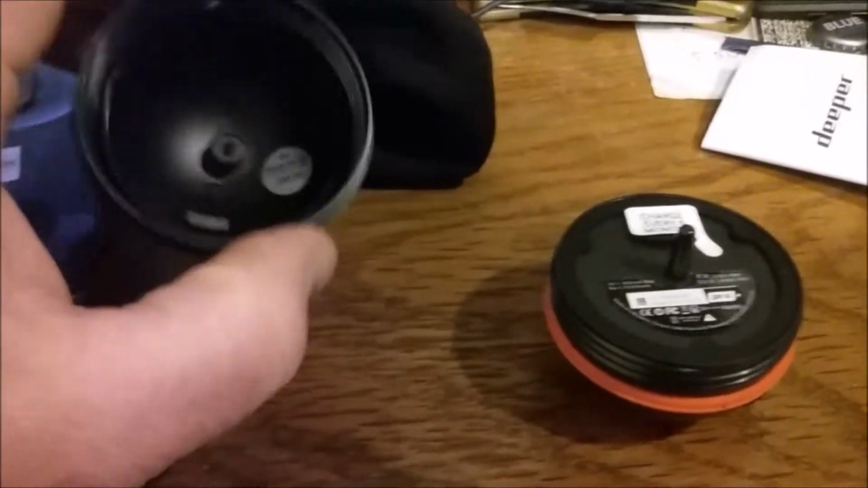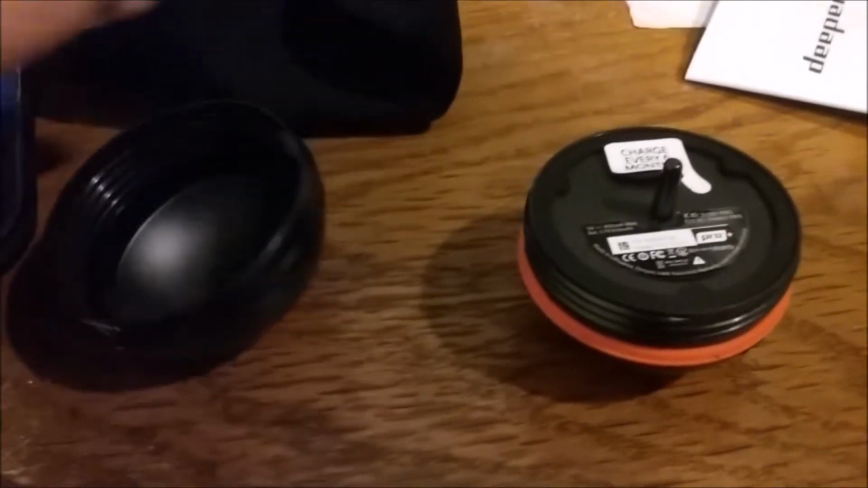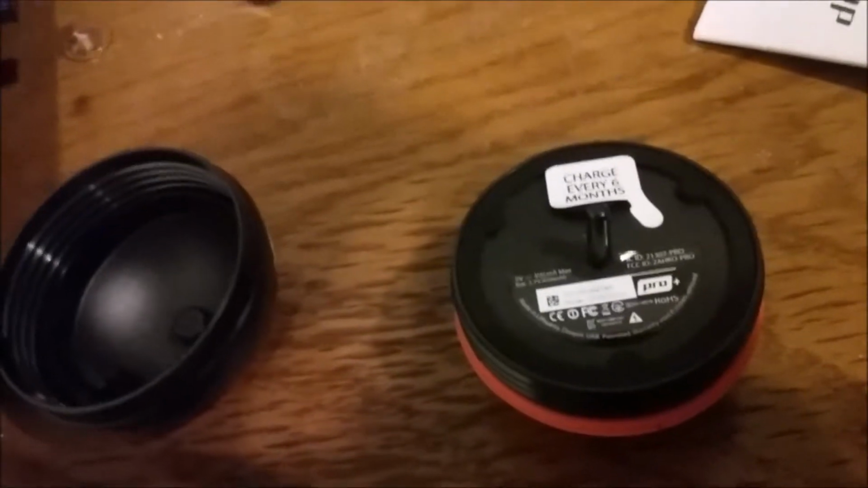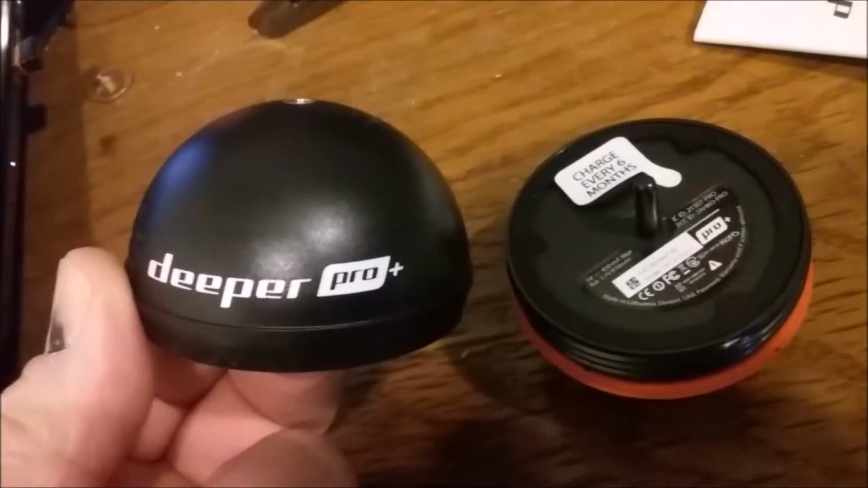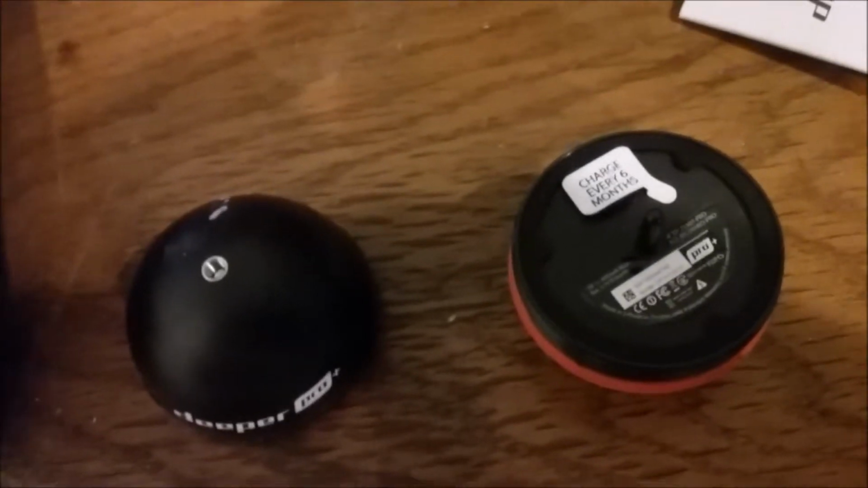Since I haven't charged it at all, I think maybe it'd be a good idea to plug it in. It's a USB type cable that comes with the system. So I think the first thing I'm going to do is plug that right in. This one happens to be a Deeper Pro Plus, which I guess is the latest and greatest iteration. They've been around for a while. It says it's made in Lithuania.